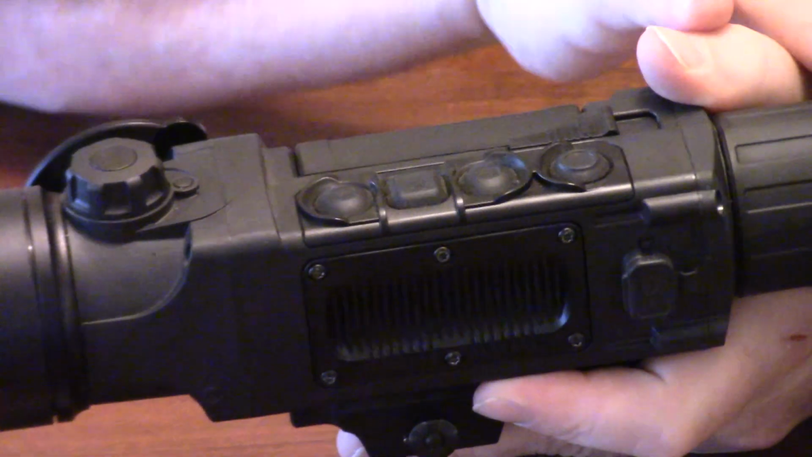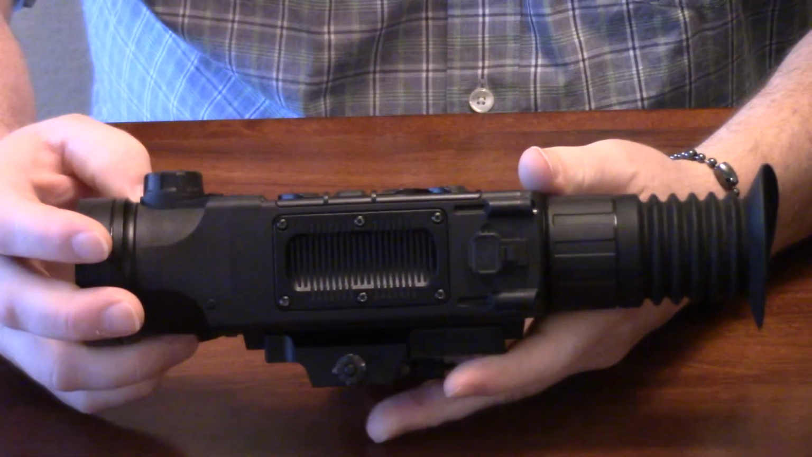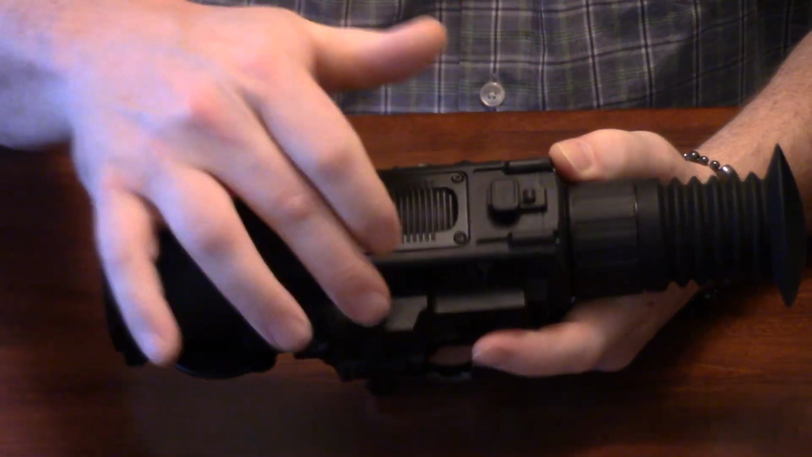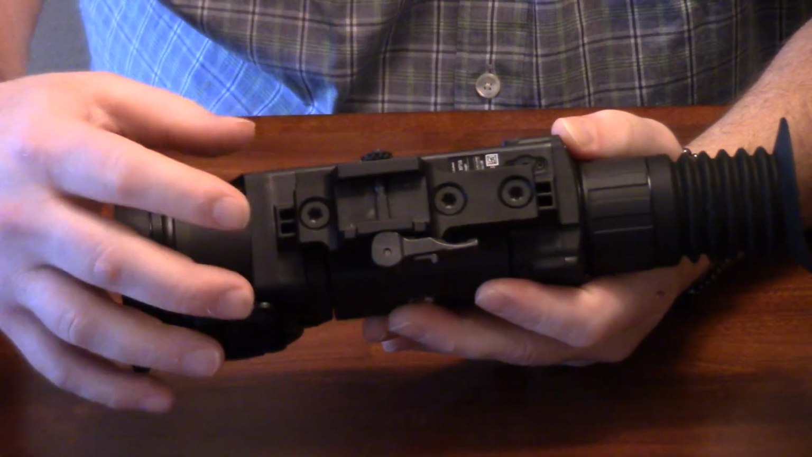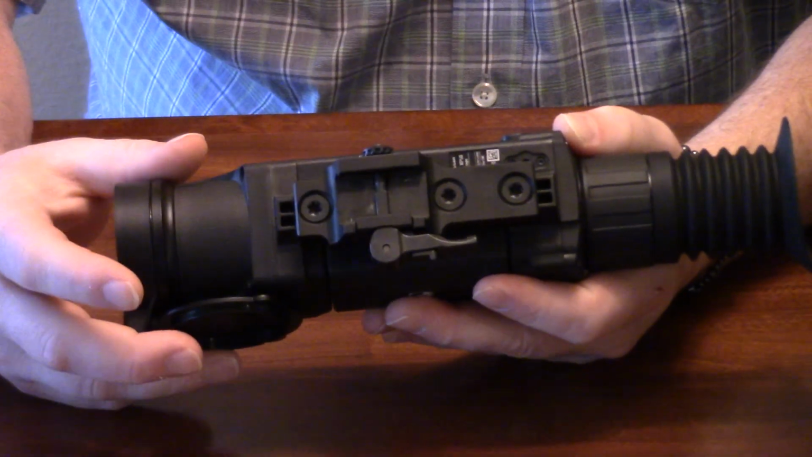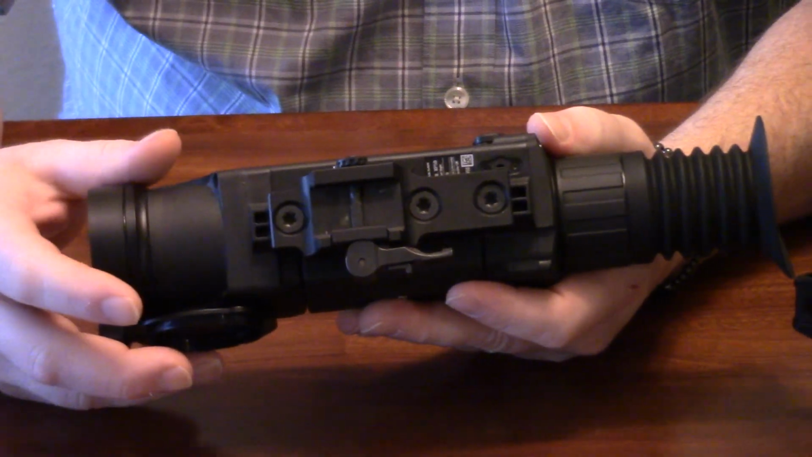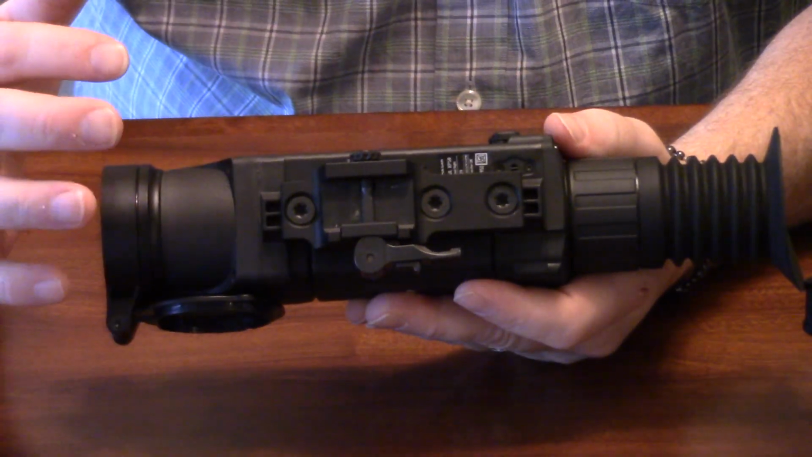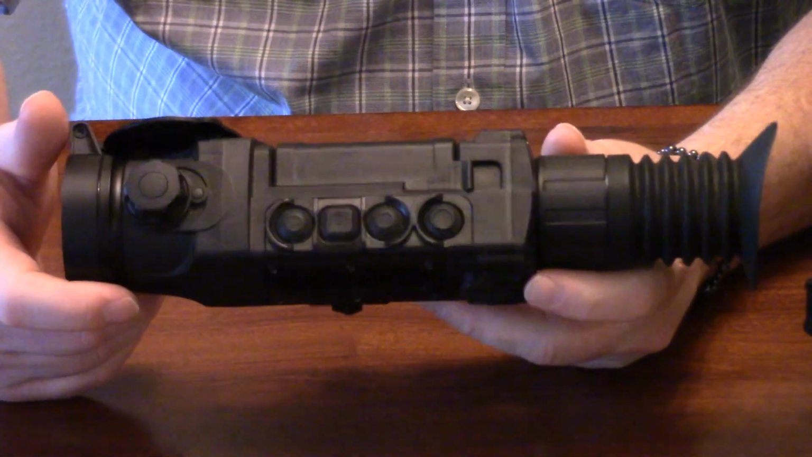The eye relief on the unit I've found to be very good, recoil exceptional. The mount and the way that they've done the mount on the bottom, as far as having different mount spacings, like in this case I'm running their QD mount, there's a lot of versatility in the mounting functionality.